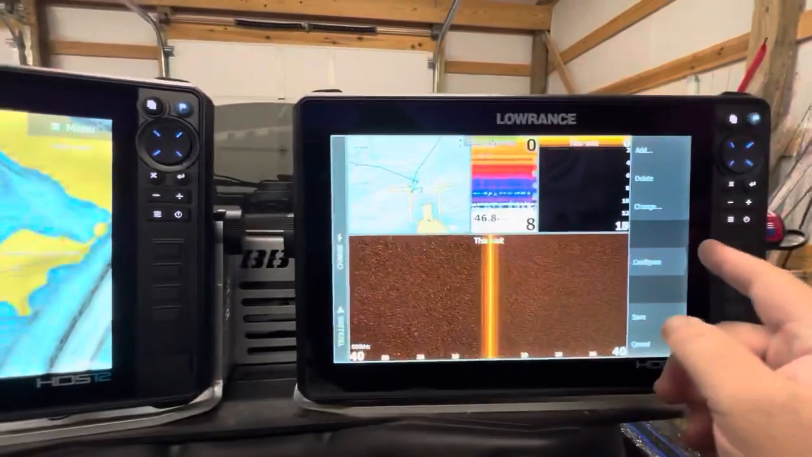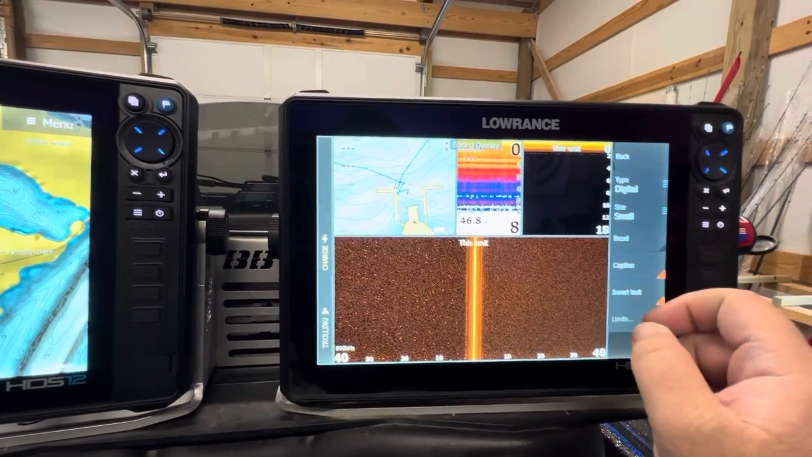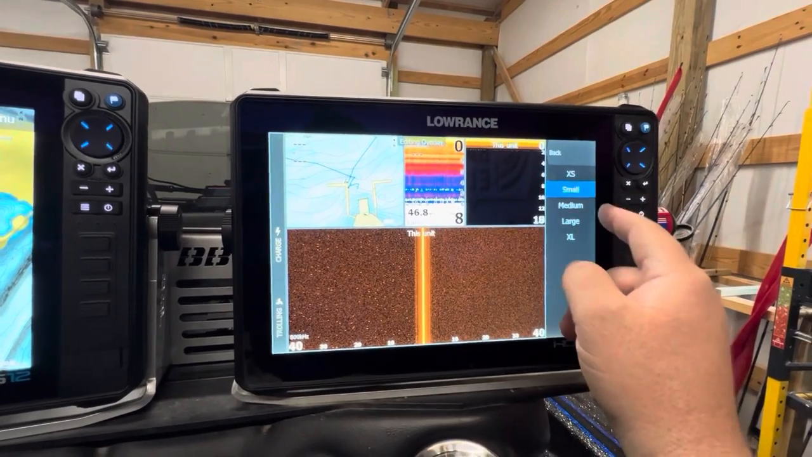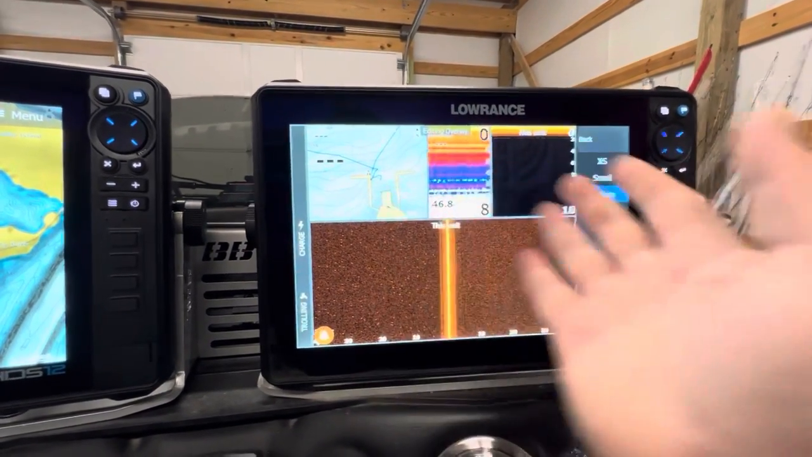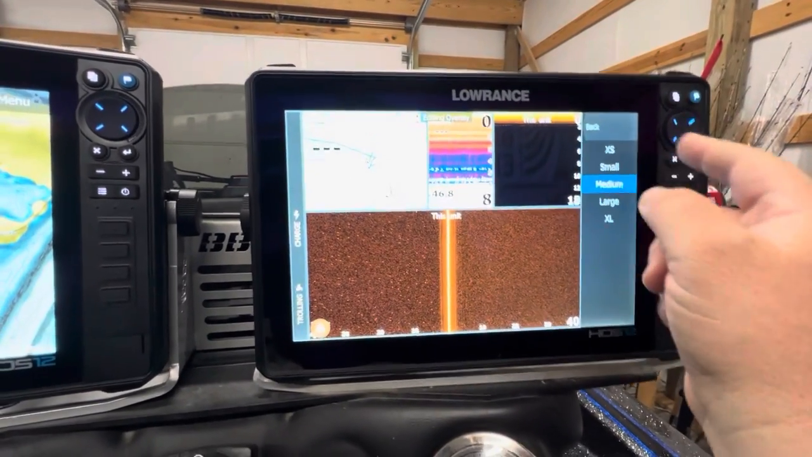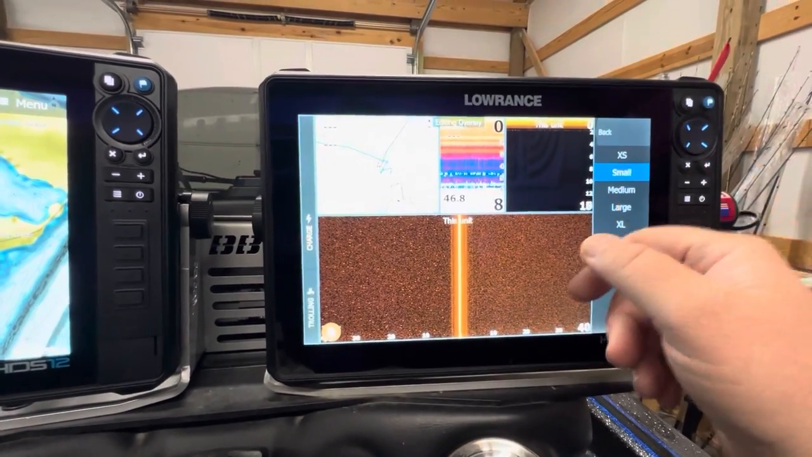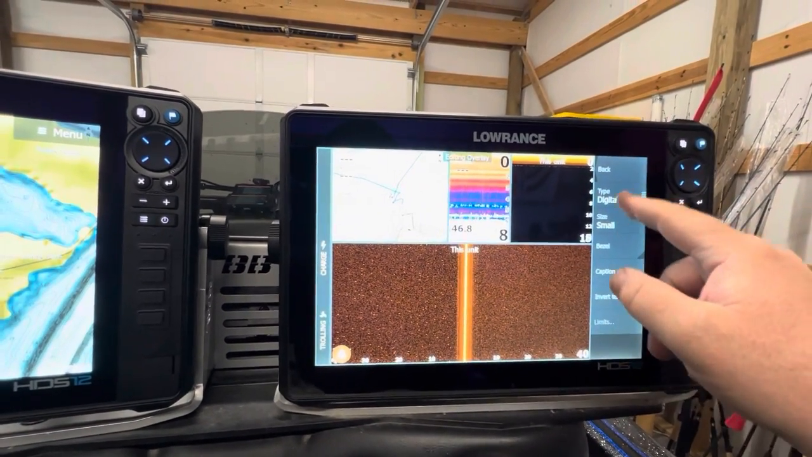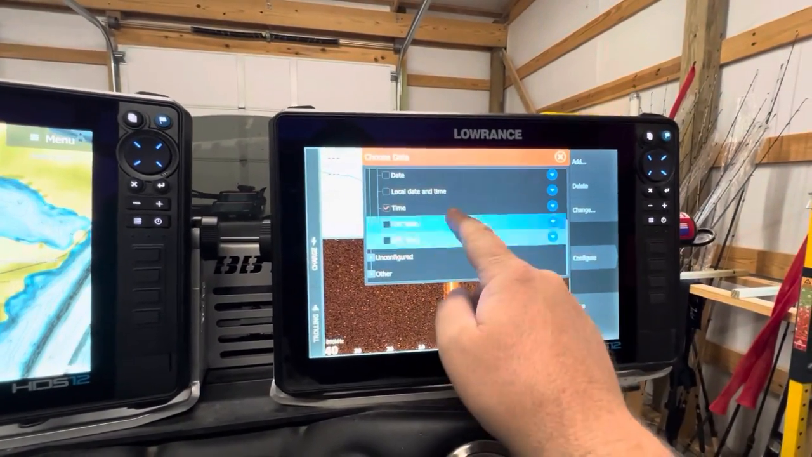But anyways, one thing I'm going to do is configure this one to make it medium sized, so you can change the sizes and you don't have to squint to see things. So the time is there. Now that I look at it, it's probably just going to remain small, but now you know how to change the size of those overlays.